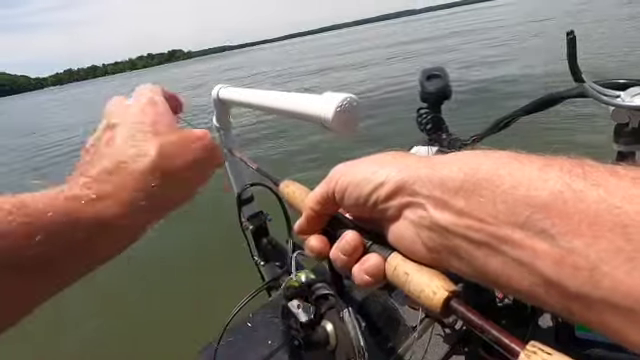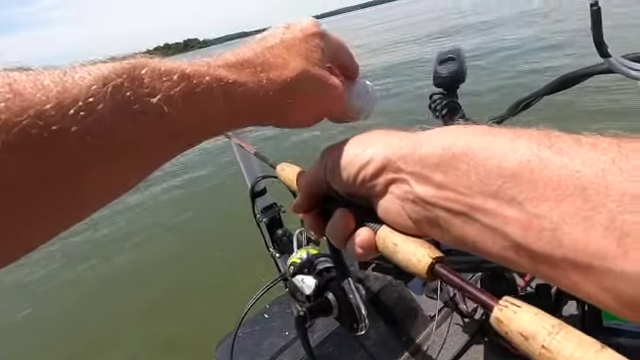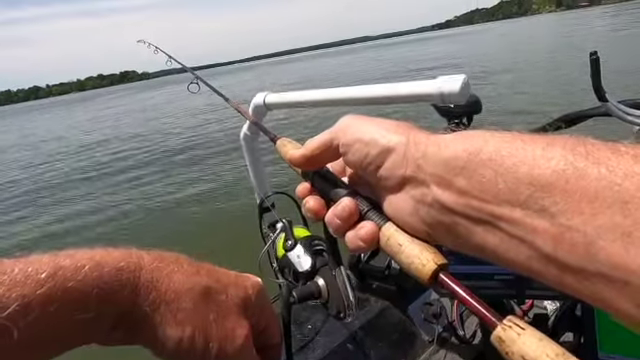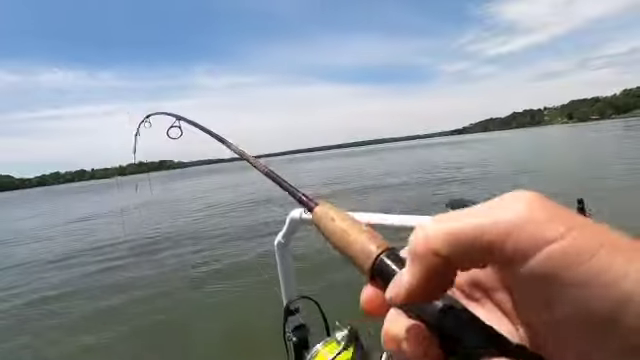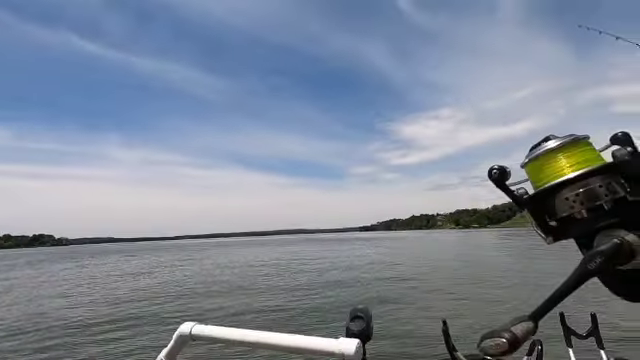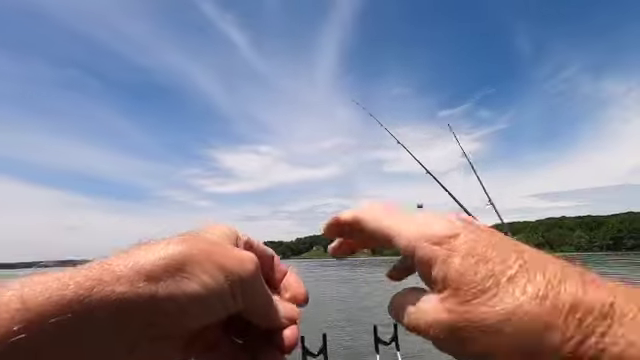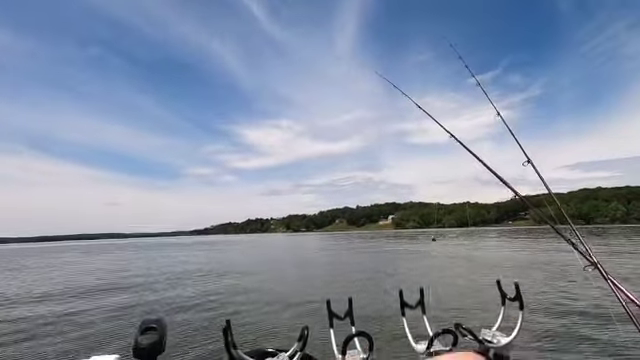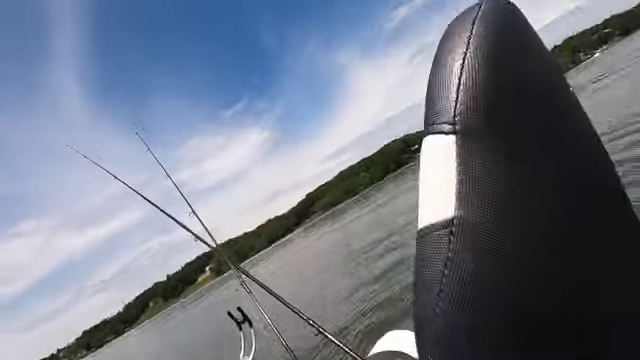Some of them are small, so they're just gonna be like bite size for these catfish. That one's a little bit bigger. Still not quite big enough for eating size, but they're really good for bait size.